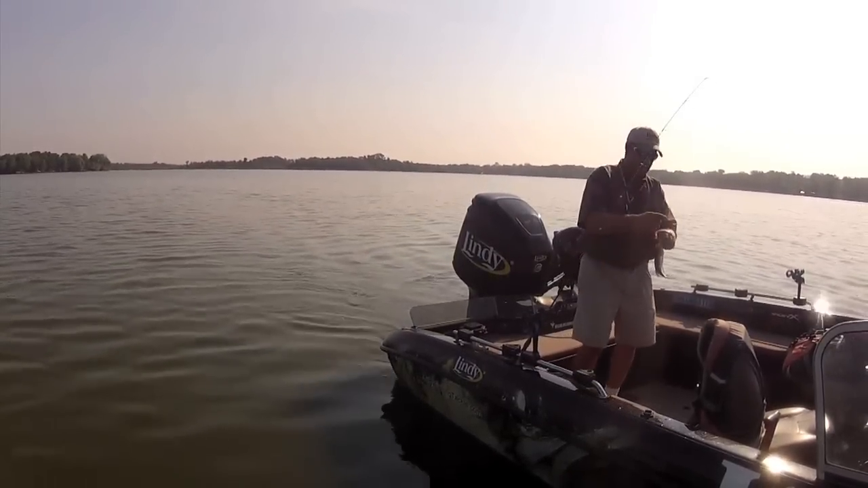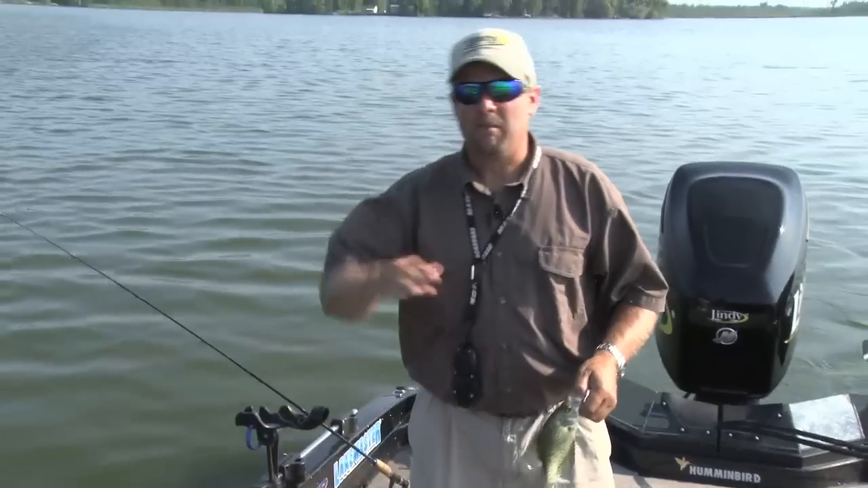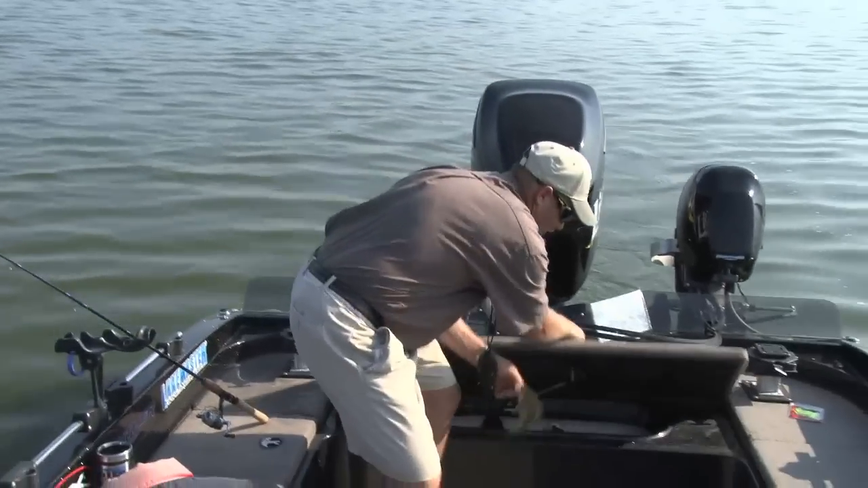The other thing that you gotta look at too is there's an algae bloom out here, and this water's pretty green. Key to that is just use bright colors. Maybe come up a little bit higher in the water column. It doesn't take a lot to get around that, but one trick I want to show you, let me throw this guy in the live well.